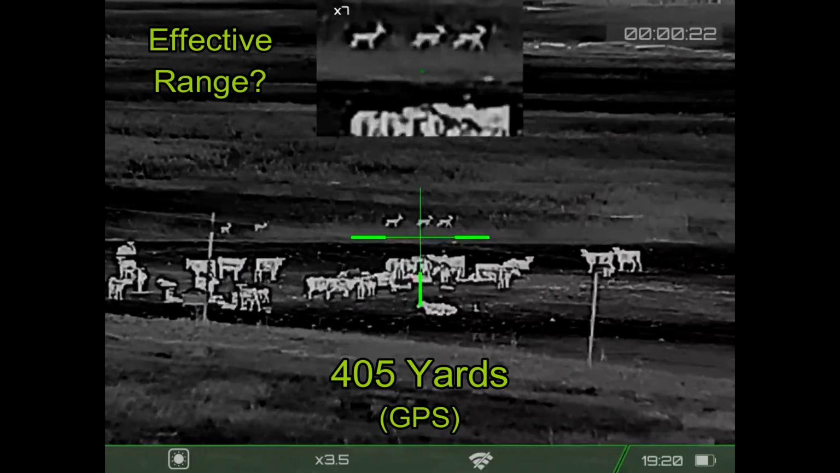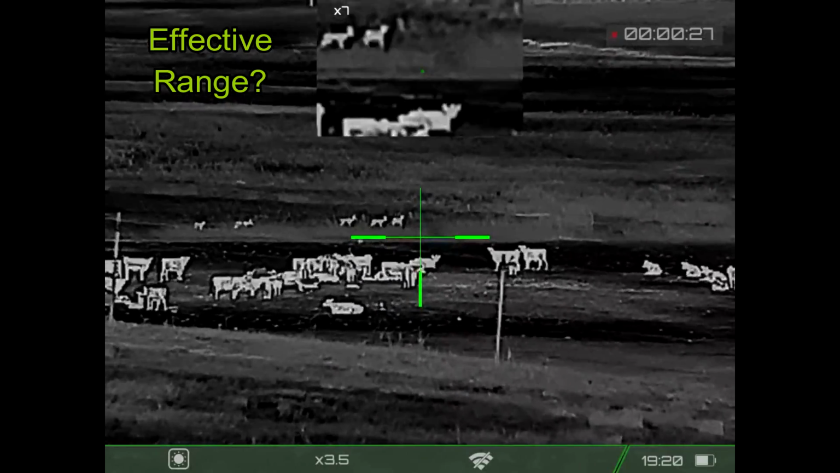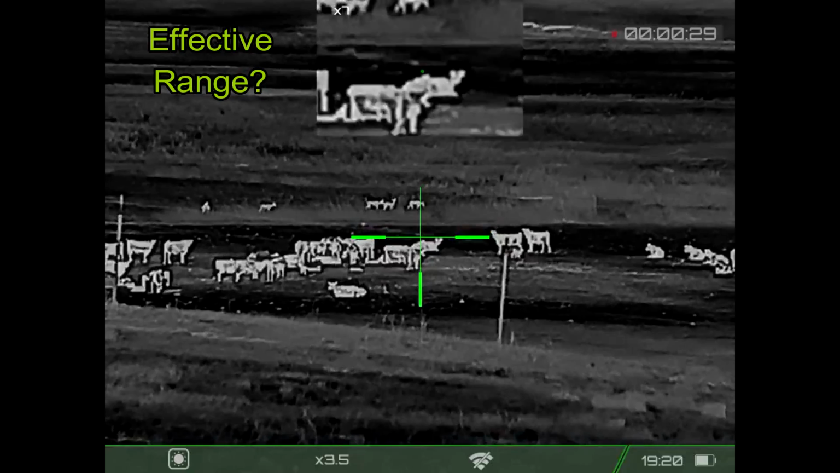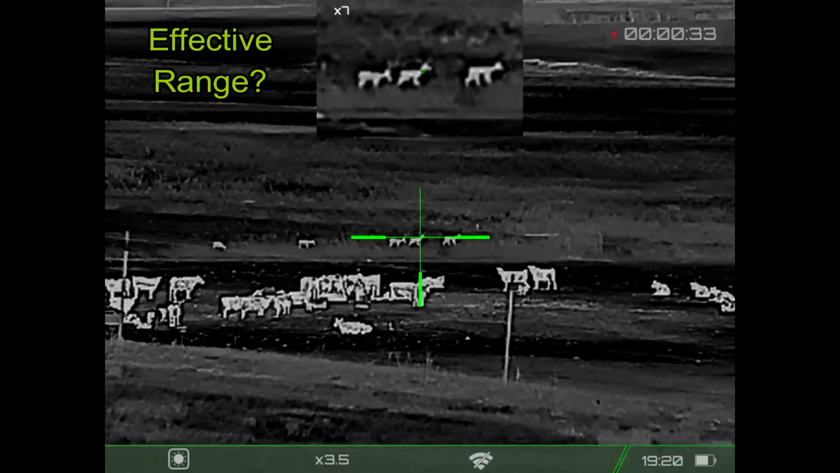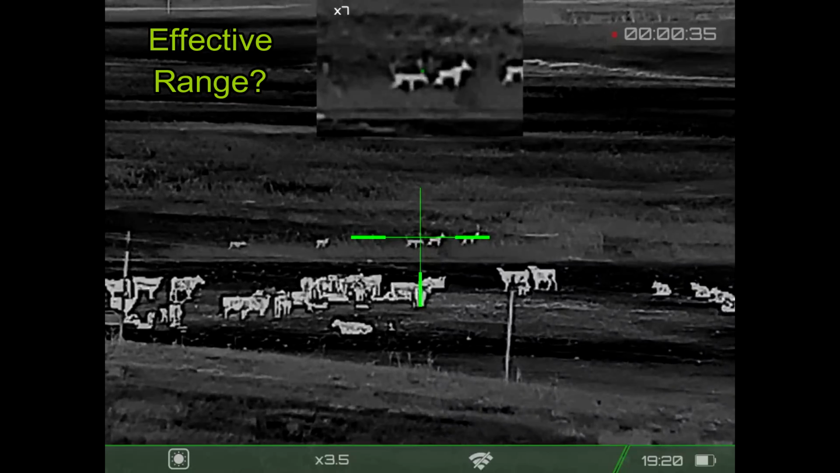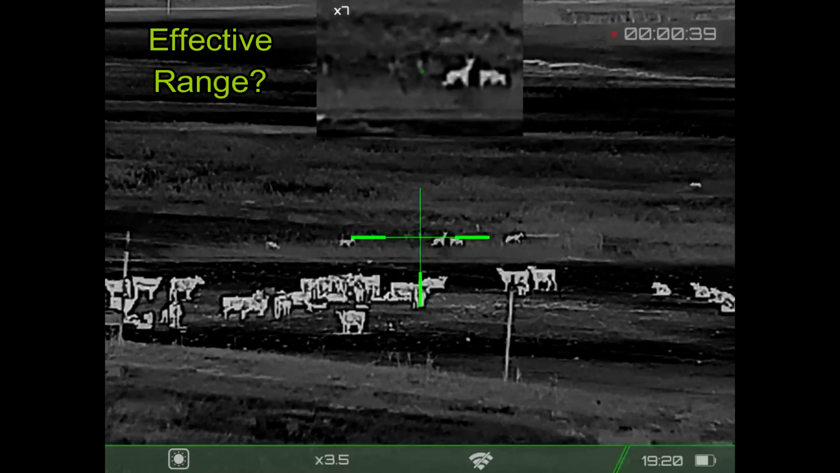But under the right circumstances, I'm up on a hillside, the deer are 400 yards away, 420 yards at this point. I can see them just fine. If I was a better shot and this was legal shooting hours, I could take a deer. So my 200-yard estimate was very conservative, but with the right conditions and the right shooter, you can go a lot further.